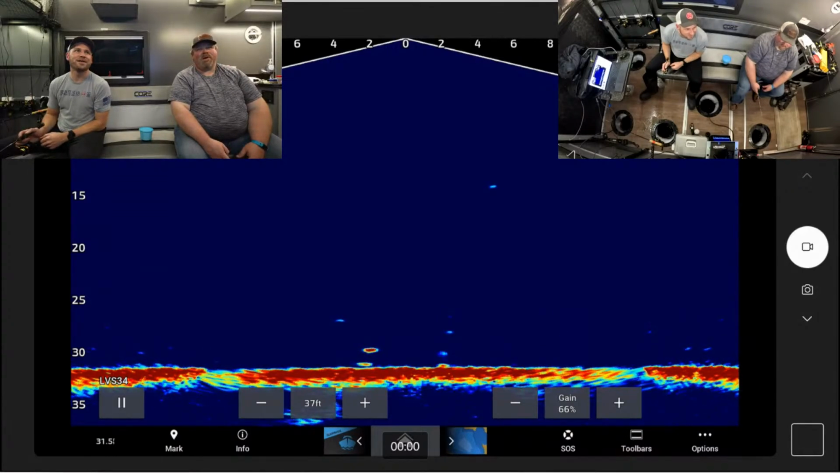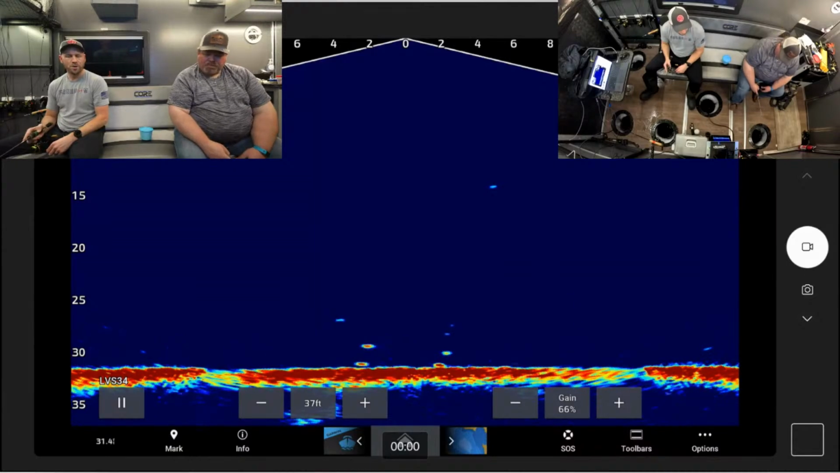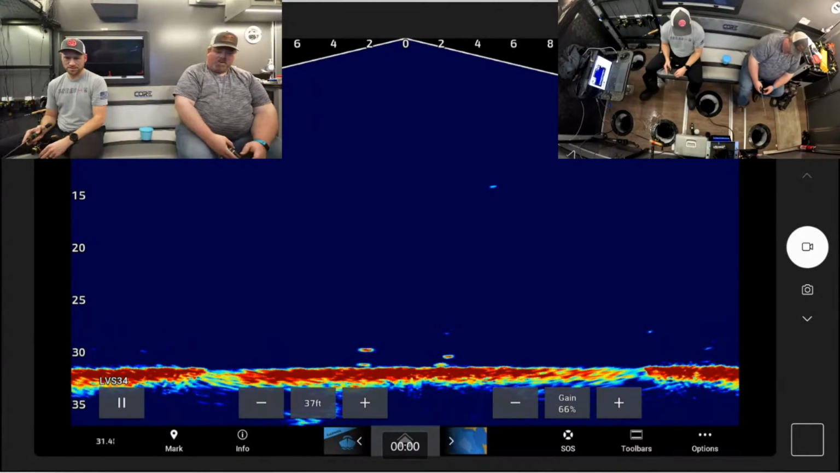What transducer is that for LiveScope? This is the LVS 34. And we've got very small baits on, so I've got the gain a little bit higher, which means we've got a little bit more of the specks you can see in the water column because the gain's a little bit higher. But we need it because if we're this far down with small little crappie baits, it's important.